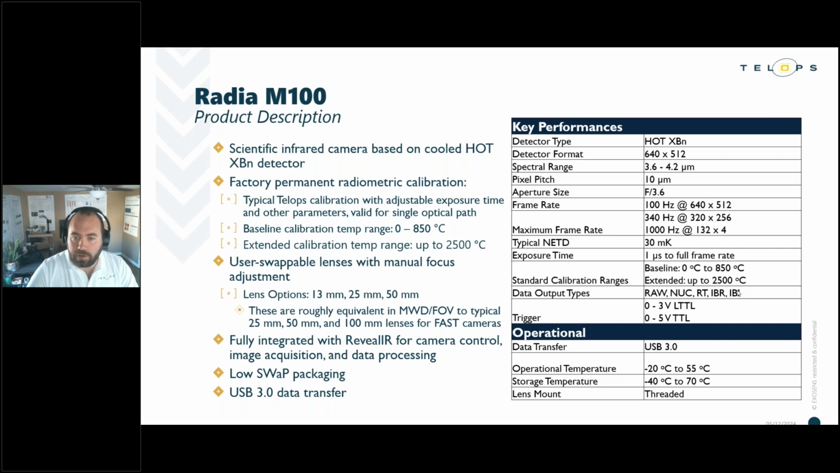Like I said a little bit earlier, the baseline temperature range on our calibration goes from 0 to 850 without the need for any neutral density filters. This can be extended out to 2500 C with the addition of a single attenuating filter. We also have a comprehensive lens offering for M100, which, like the V60, are optimized for short, medium, long range target imaging. Unlike the V60, however, the lens options for the M100 are fully user swappable.